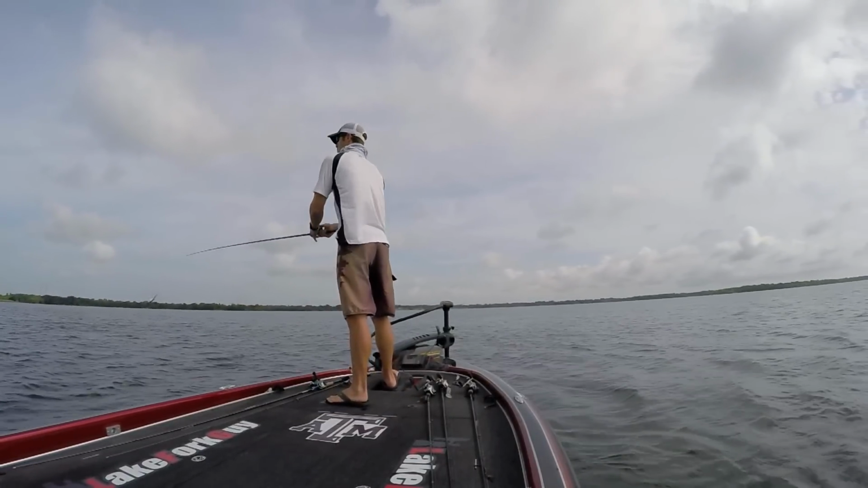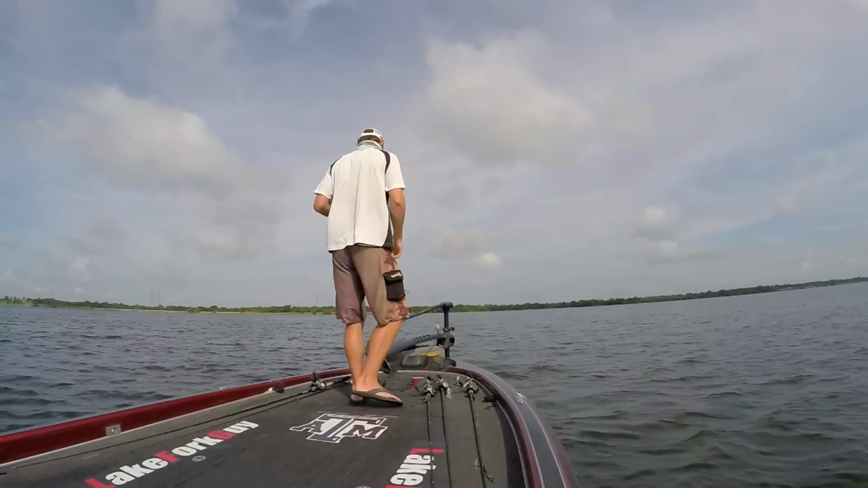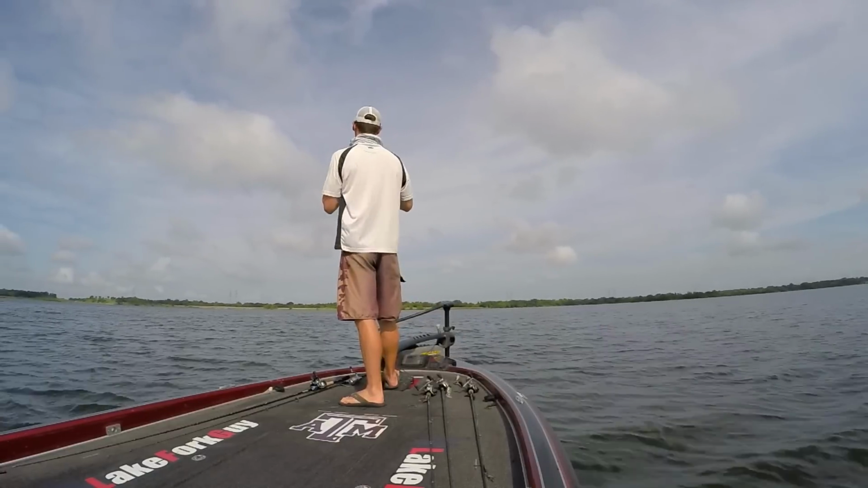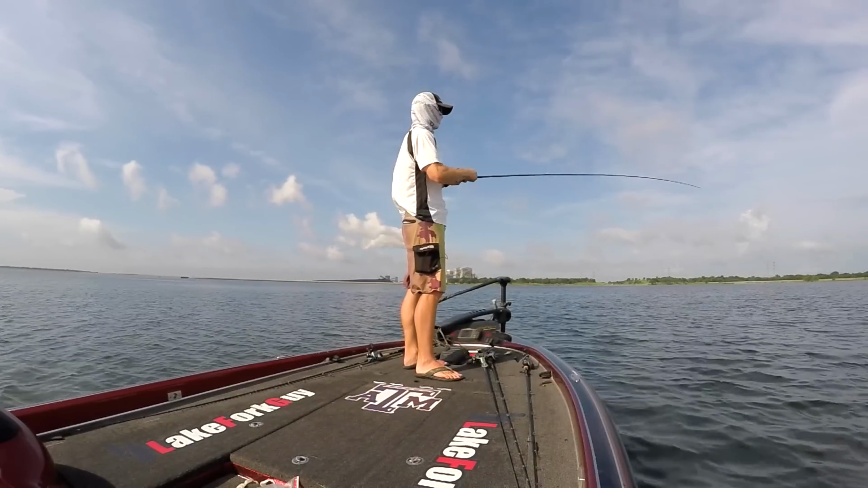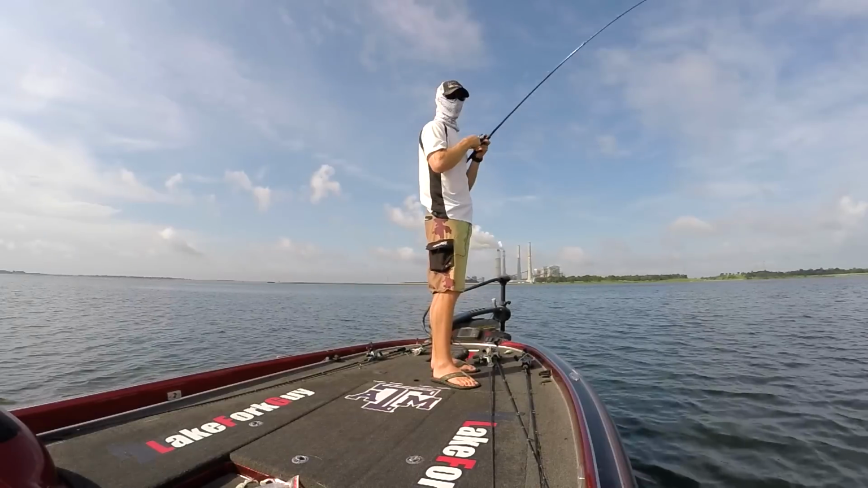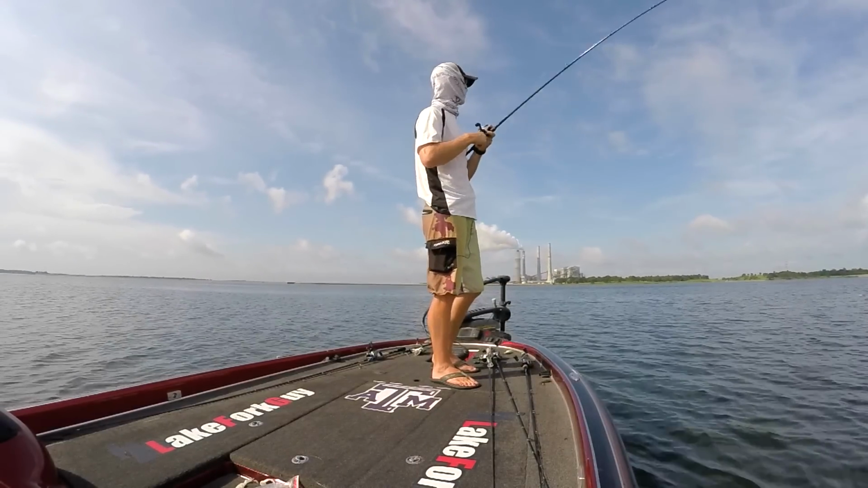Another one on the spoon. Hey! Got to get excited about offshore structure fishing. It's the bee's knees. So I've been here probably 45 minutes now. I don't know, I'm indecisive right now because I know how tough summertime can be.